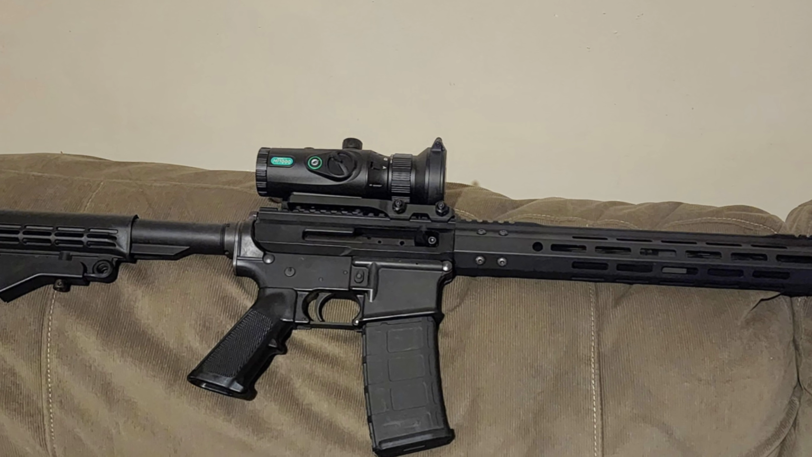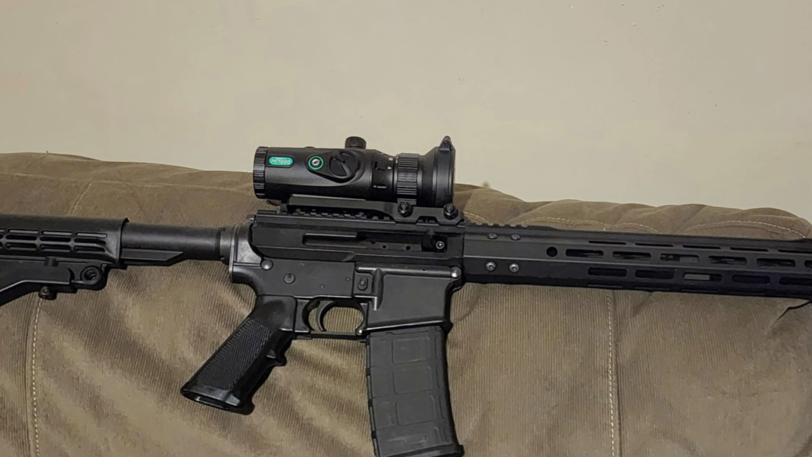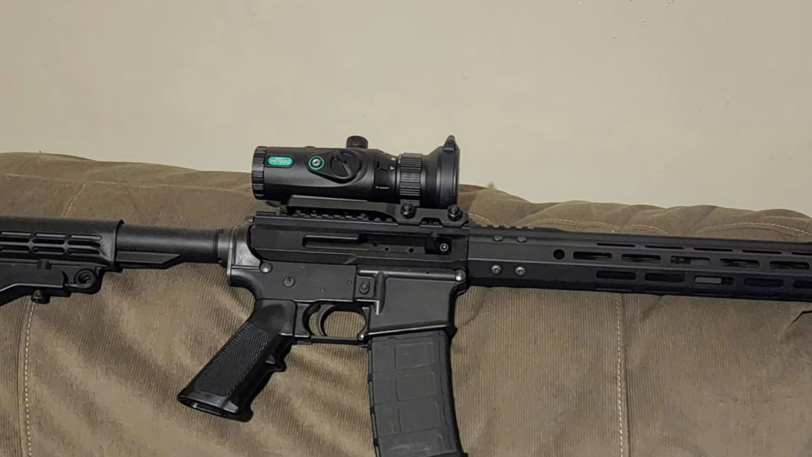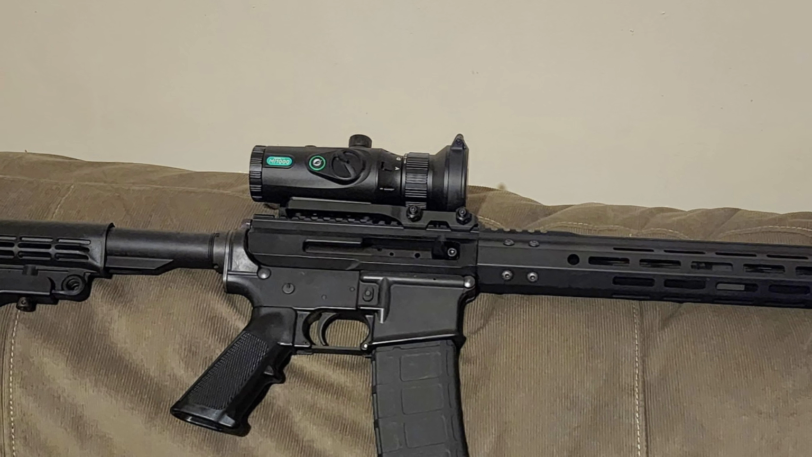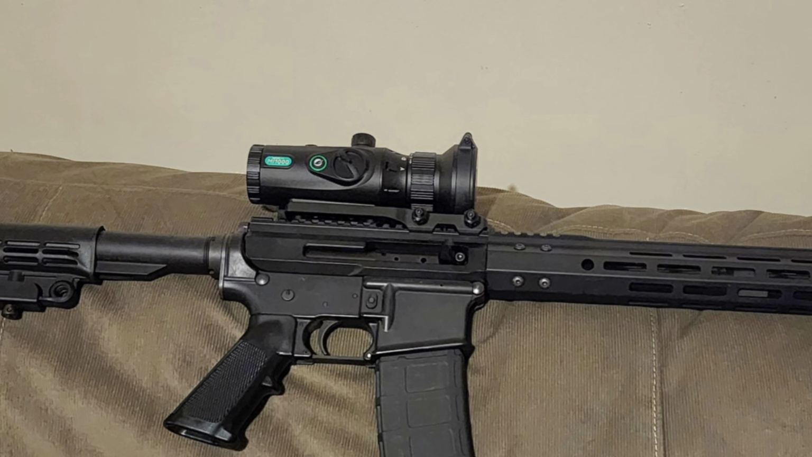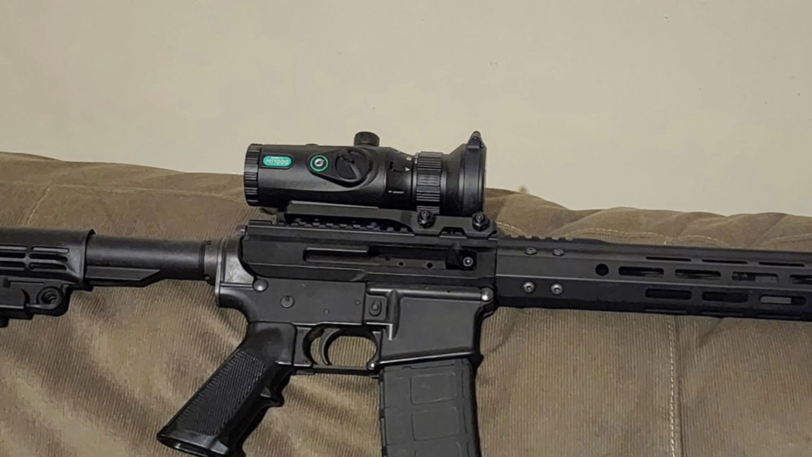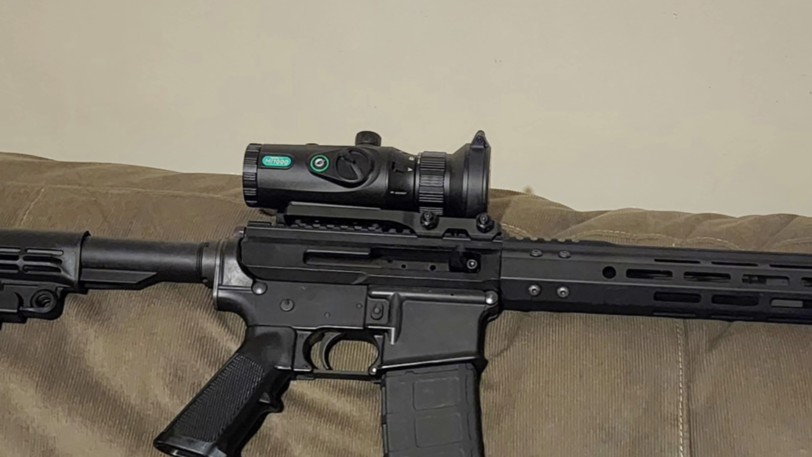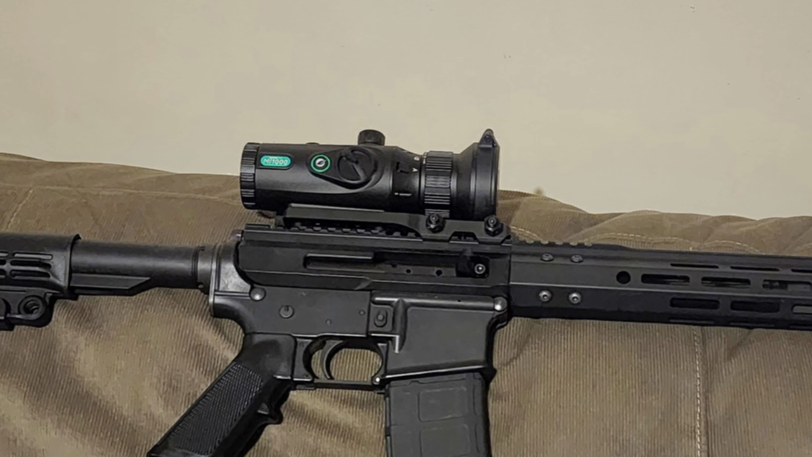You can find some thermal imaging scopes for less, but the resolution on the thermal sensor is much lower. So this is a 640 by 512, I believe it was. And that's pretty high up there, staying under $10,000 anyways. That's pretty top of the line sensor resolution there. So if you do find them cheaper, the sensor's not nearly as good.